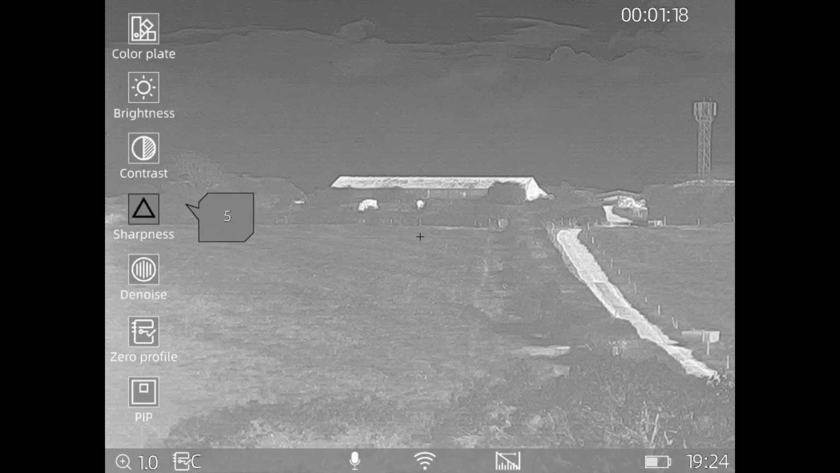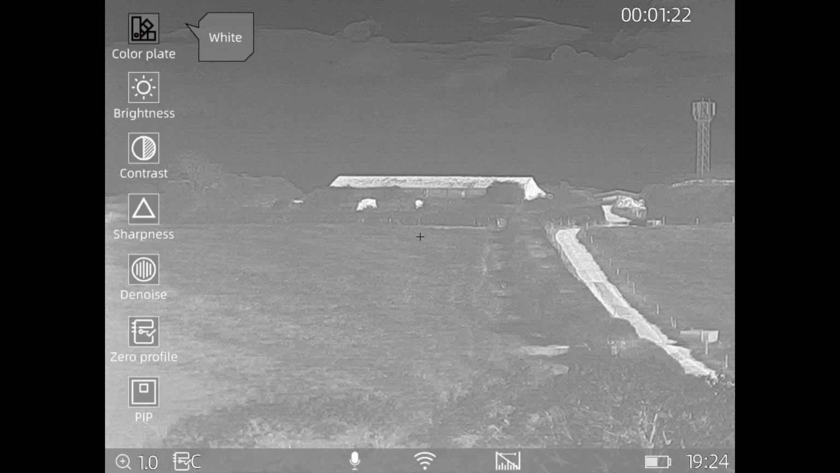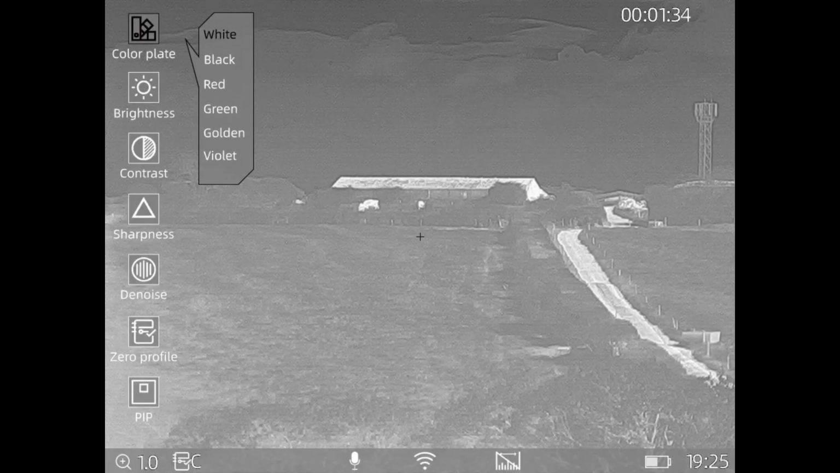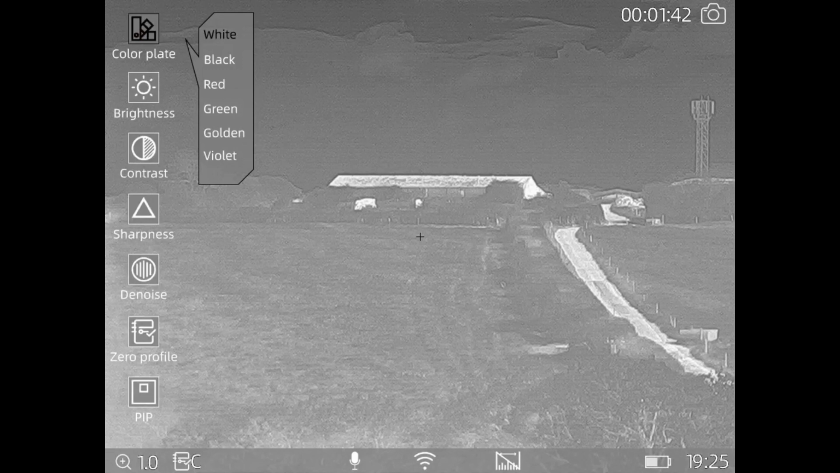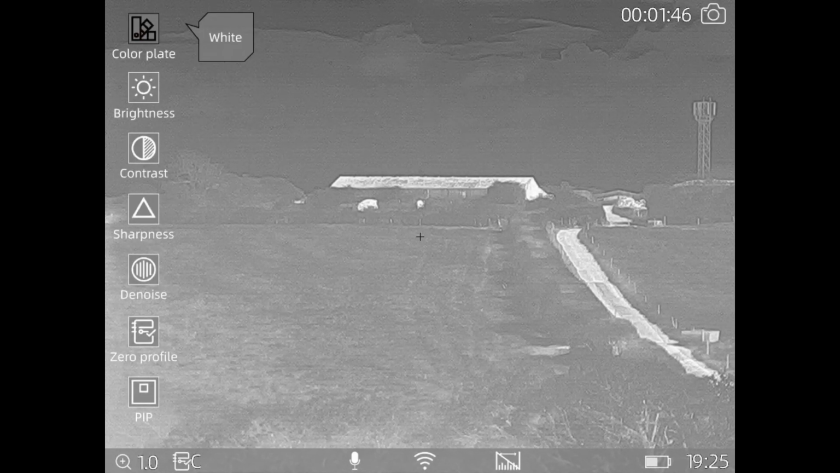So right at the top there, first one is the color palette. Quick press for that. That selects all your different ones you want. Currently on white hot. I do like to use black hot night times, but it's good to play around with what you got. This has got a different set of color palettes than some other thermals that I've used, and it's quite interesting. There's a golden one on there, and the violet. It's very good. So yeah, so say we're on that, come out of that, long press on the button there, and that brings you out.